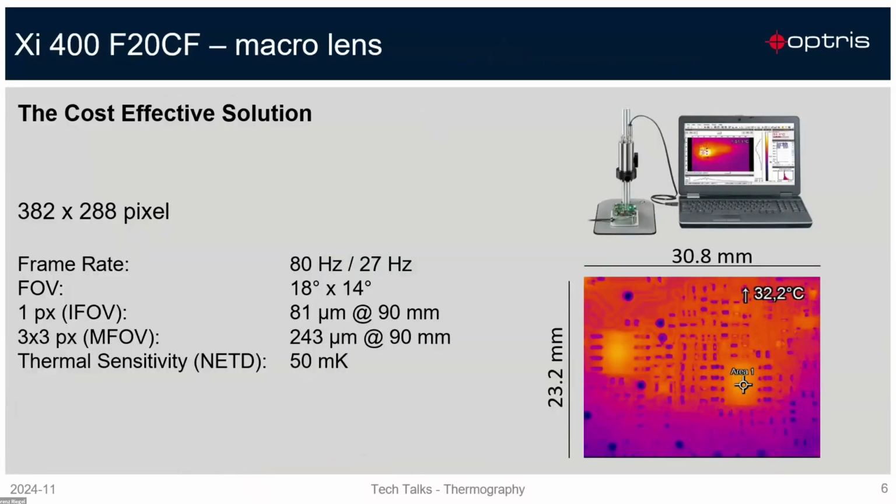Especially for different applications, we have developed suitable types of microscope optics for the infrared cameras. One cost-effective solution can be the XI400 camera with a macro lens. The XI400 has a resolution of 382 × 288 pixels, and it has a frame rate of 80 Hertz. So it's a very fast solution also.